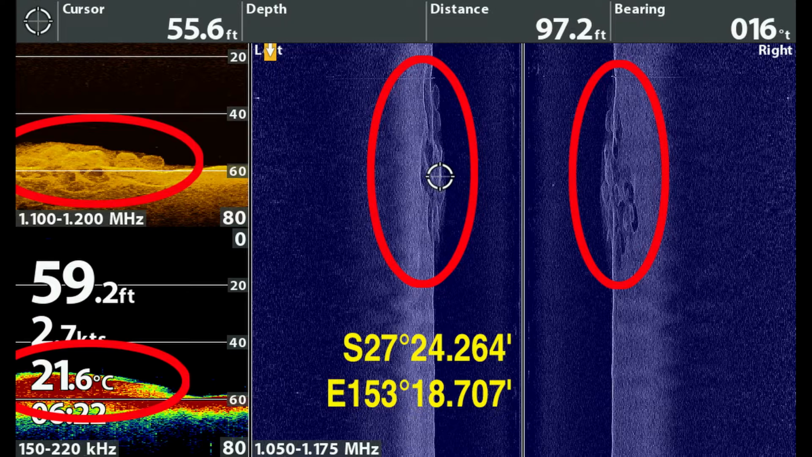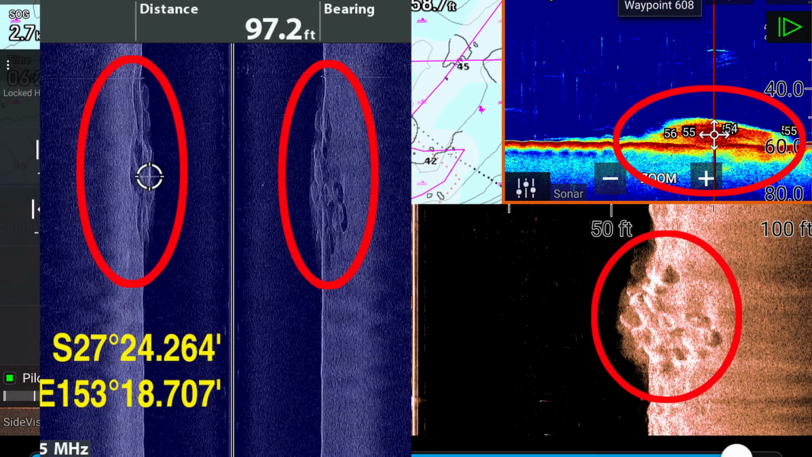You've got to allow for the fact that the Raymarine has a higher resolution screen and a larger screen than the Hummingbird, so that does make a difference. There's no doubt the structure down there, you can see it well in both of the images, but I think the Raymarine's just slightly better in this case for the side imaging.